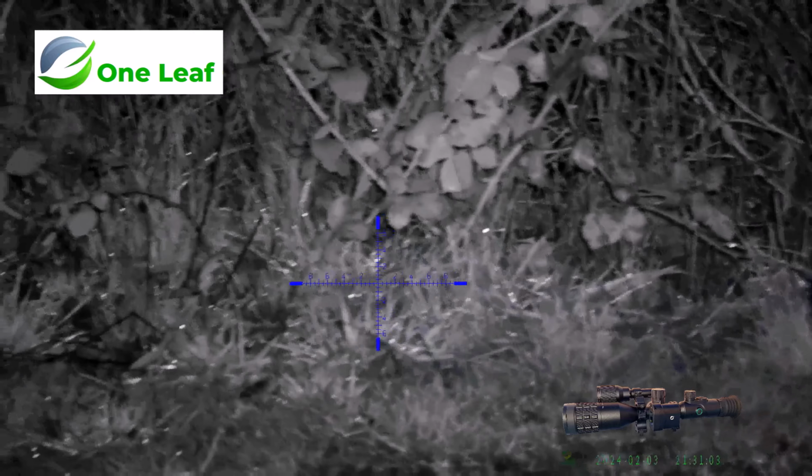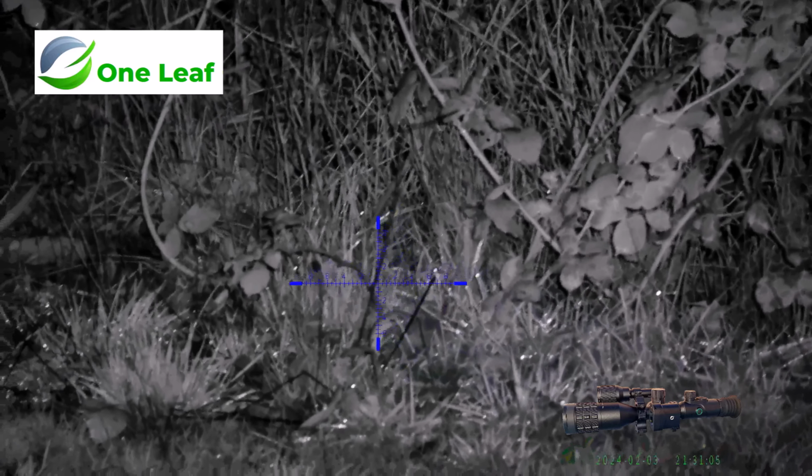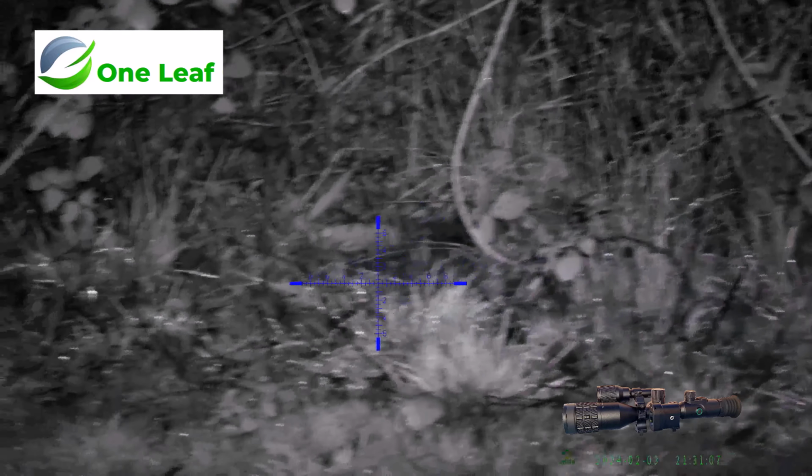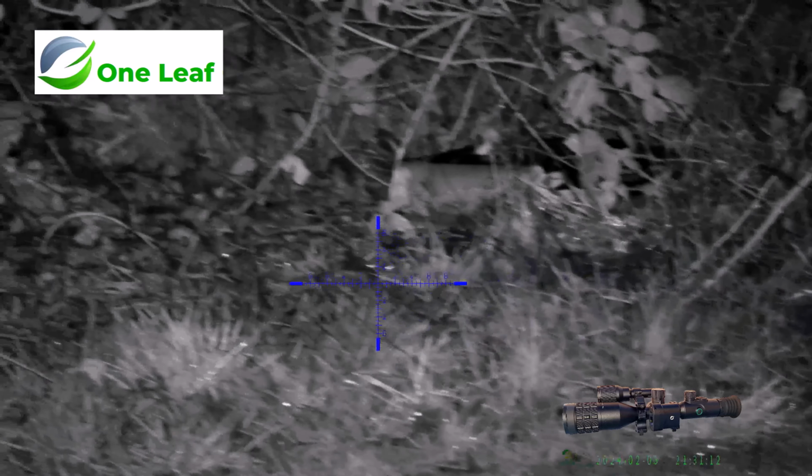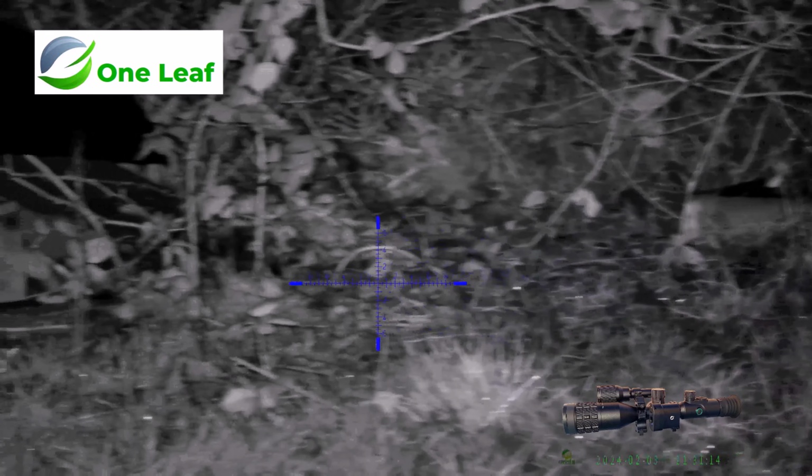I think at that point I'd seen the thermal, and I was looking with the rifle scope to see if I could see anything, but you can see how thick the vegetation is. The thermal can pick them out really easy, as you could see.